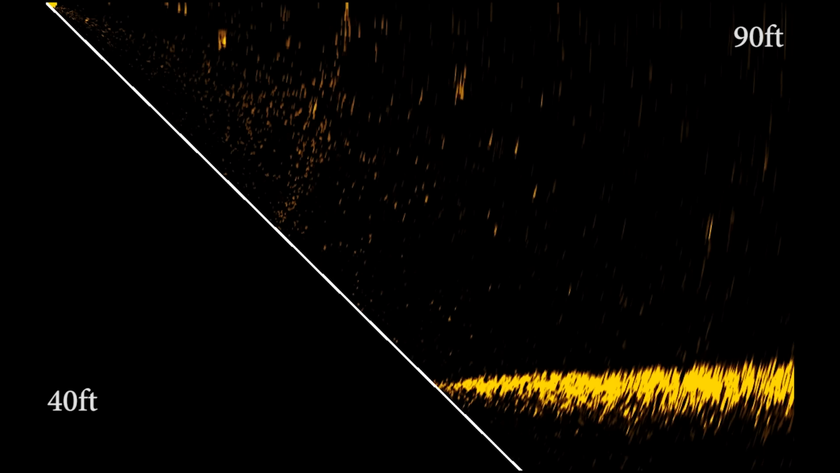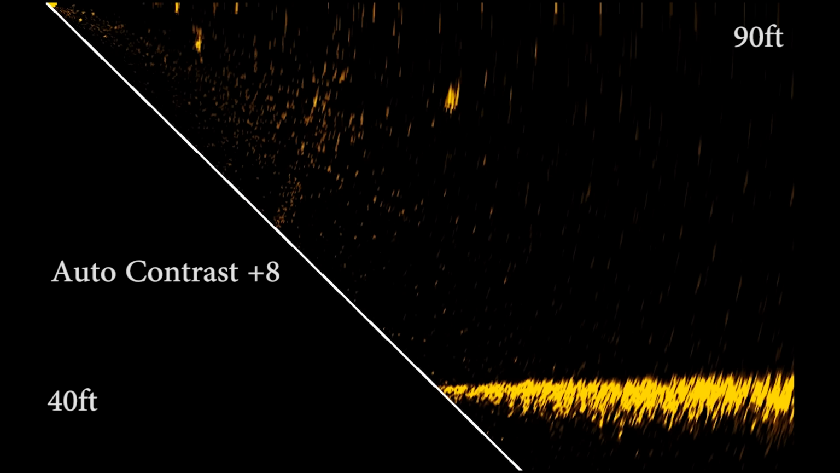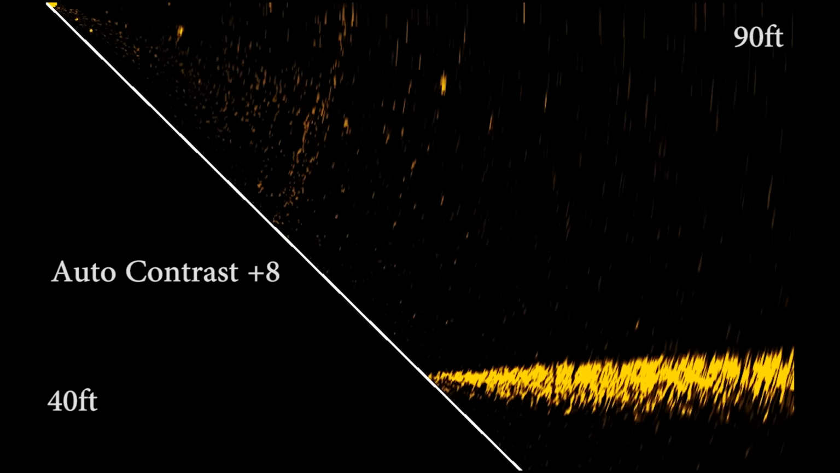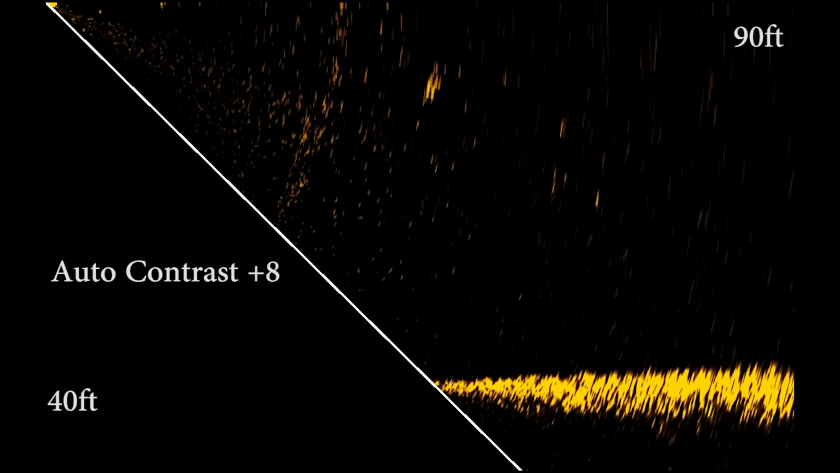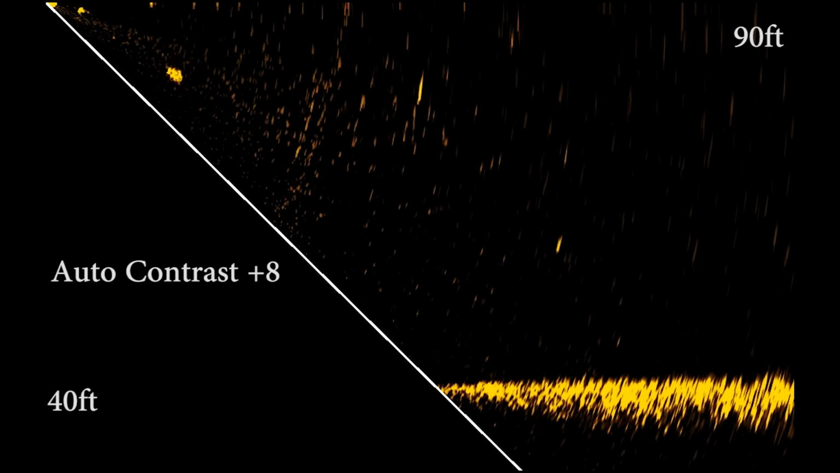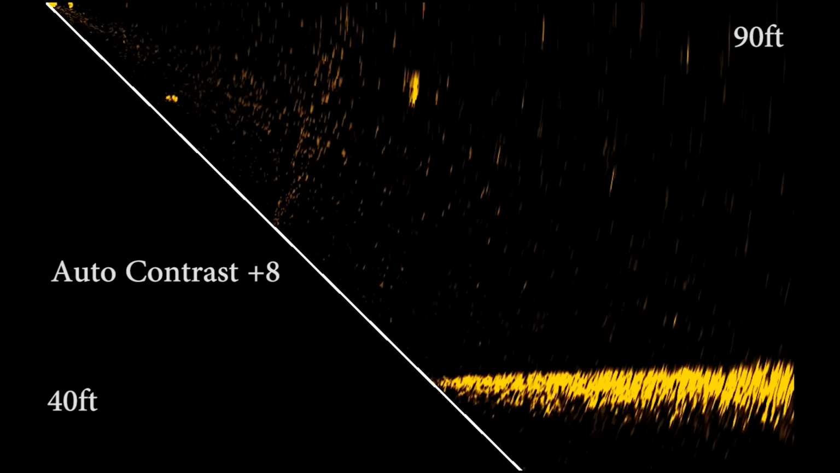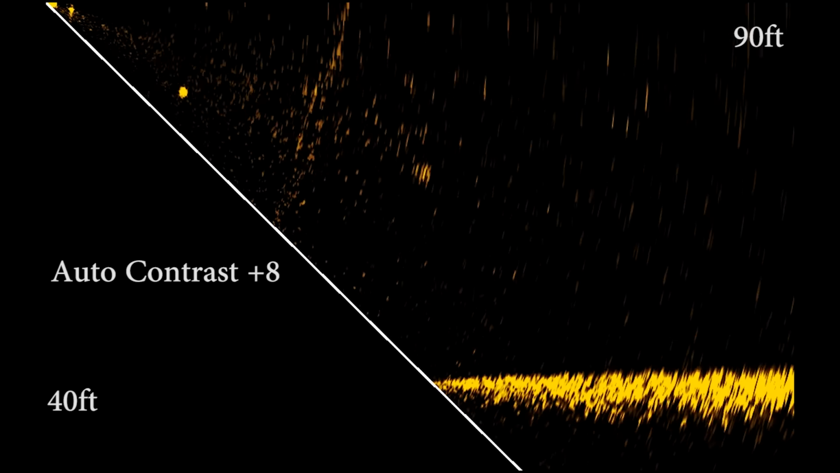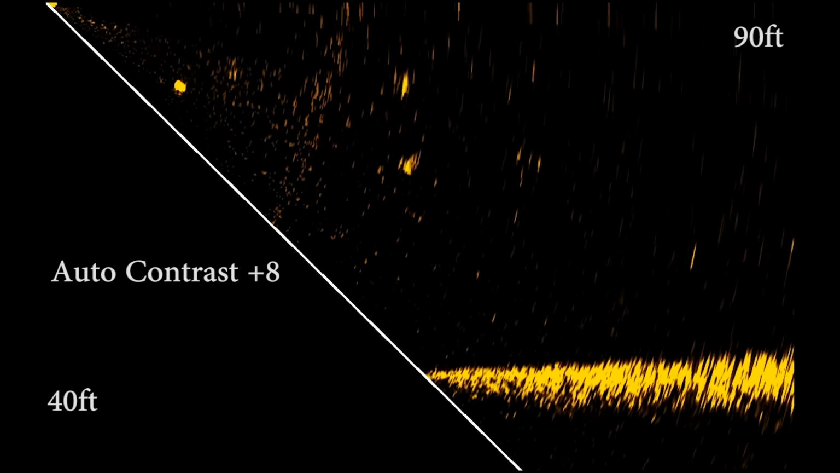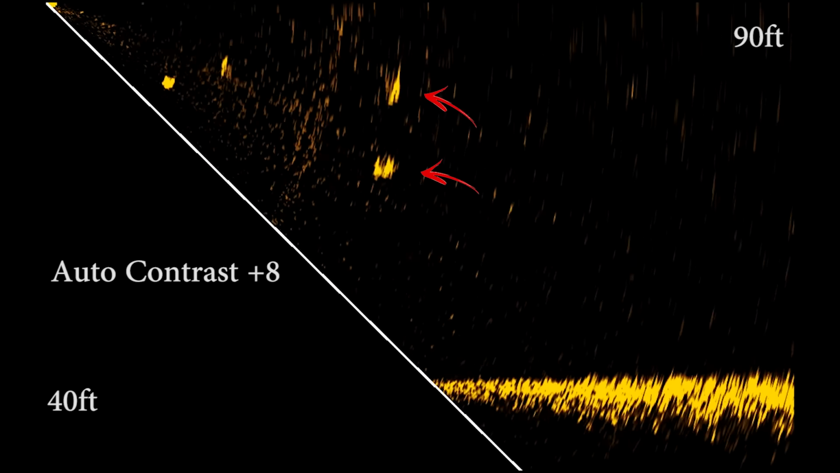It's a little bit grainy, but that's because I've got the gain turned up to like plus 8 just to help make the fish pop a little bit better. I find when in forward mode that turning up the auto contrast a few notches helps you see the fish a lot better. It does put a little bit more grain through the picture, but that's just what you get when you turn up the contrast.